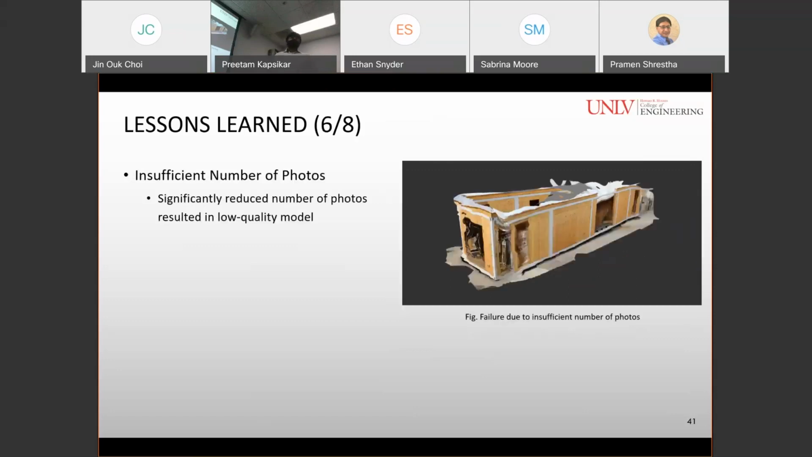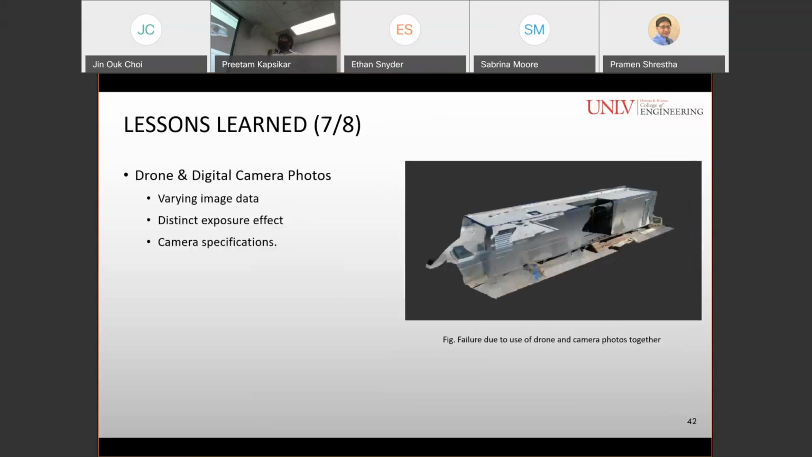We also tried to reduce the number of photos, and due to which the software couldn't generate a high quality point cloud model. Also, we tried using drone and digital camera photos together. This model failed because of varying image data and distinct exposure effect. Also, the camera specifications were different.